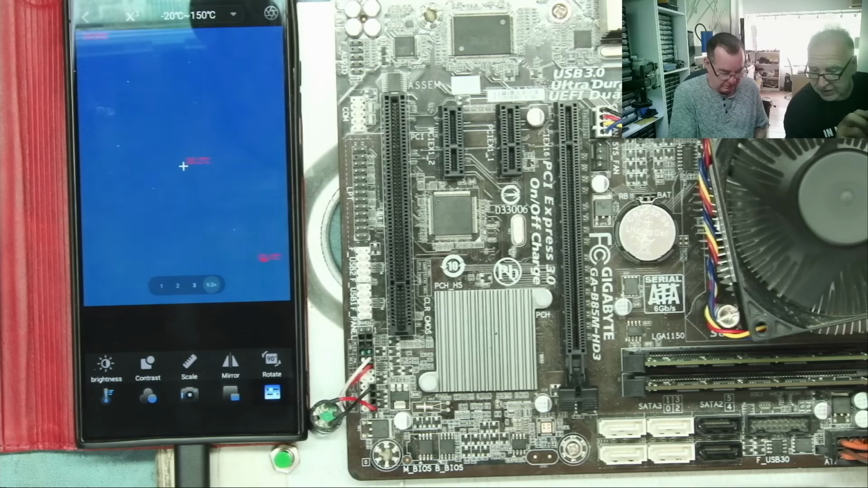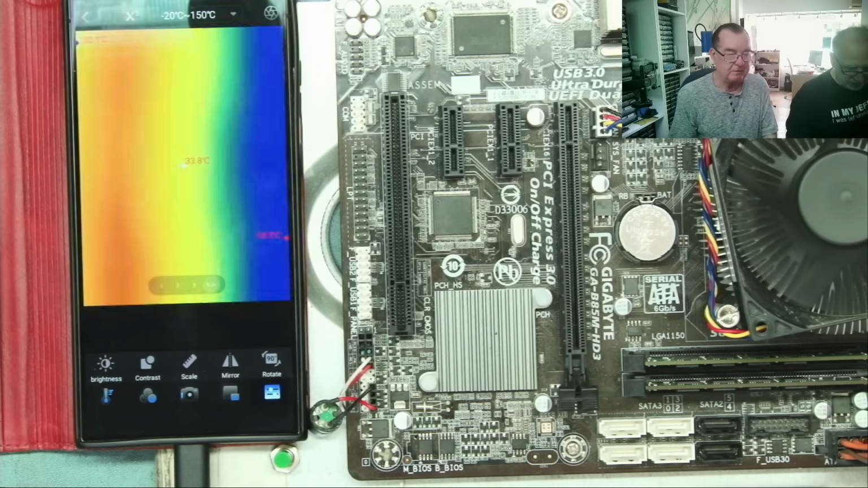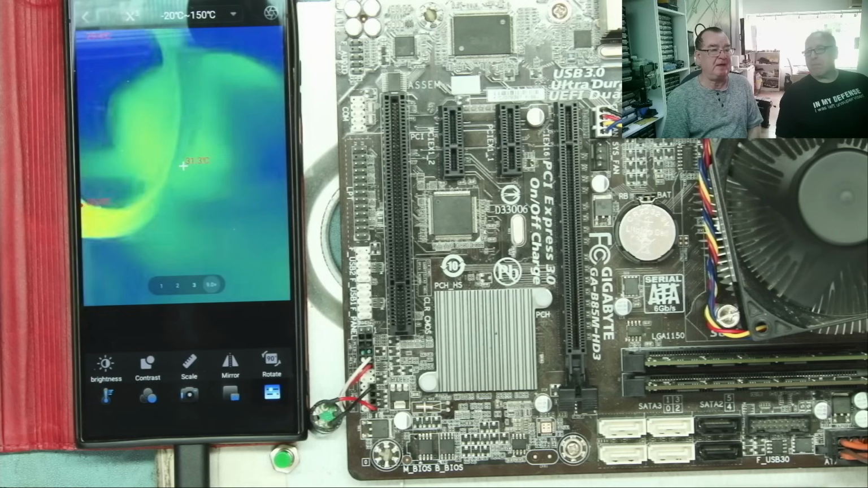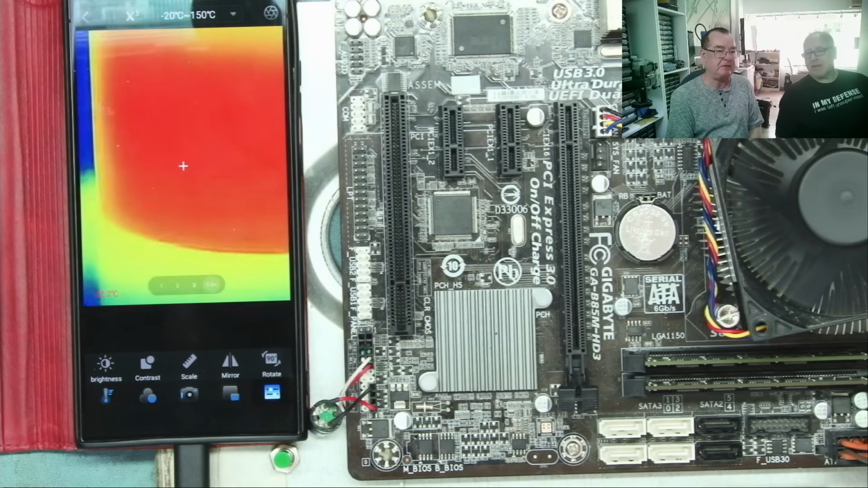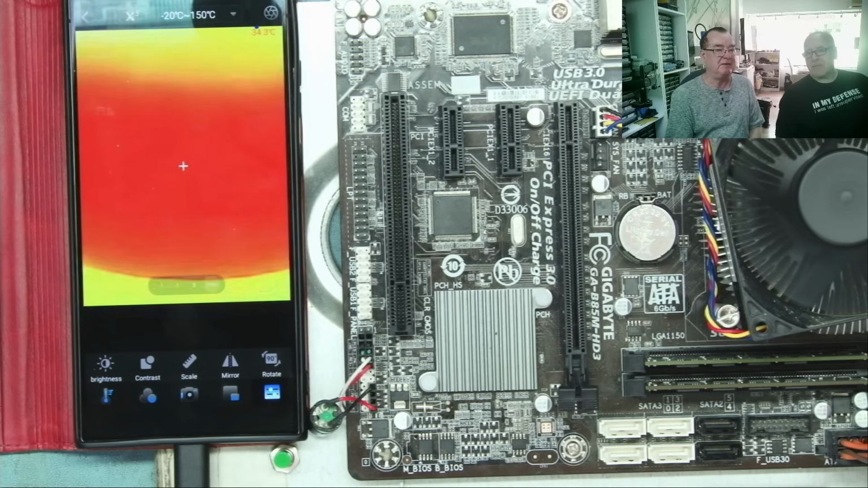So, okay, should we show some pictures? Yes. So while Det is plugging his camera into his phone, I'm going to look at this coffee cup. Okay, guys. So this is Det's essential coffee cup, with essential coffee in it. I'm holding the camera about 30 centimeters away, and we can clearly see where the liquid starts down here because it is hotter.